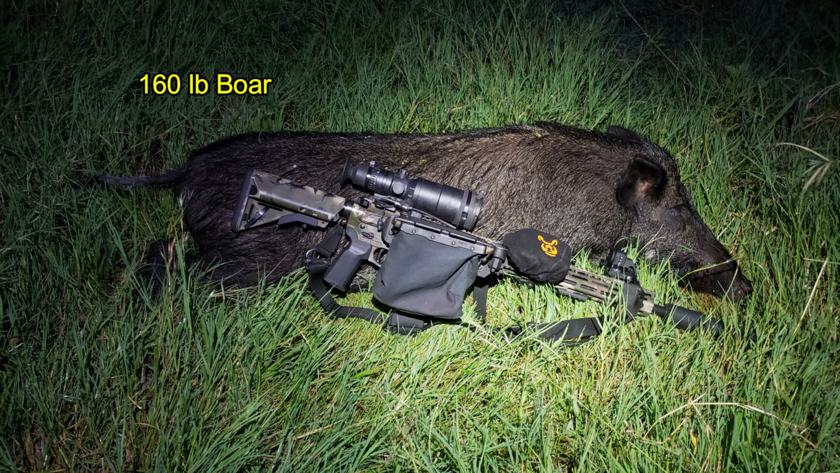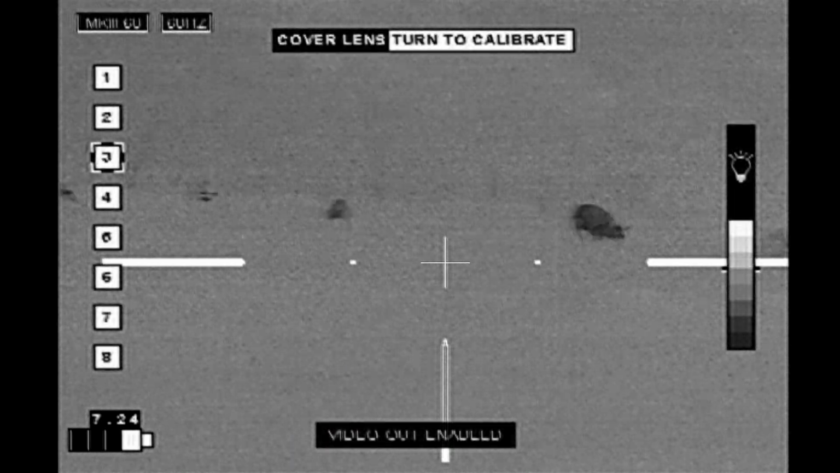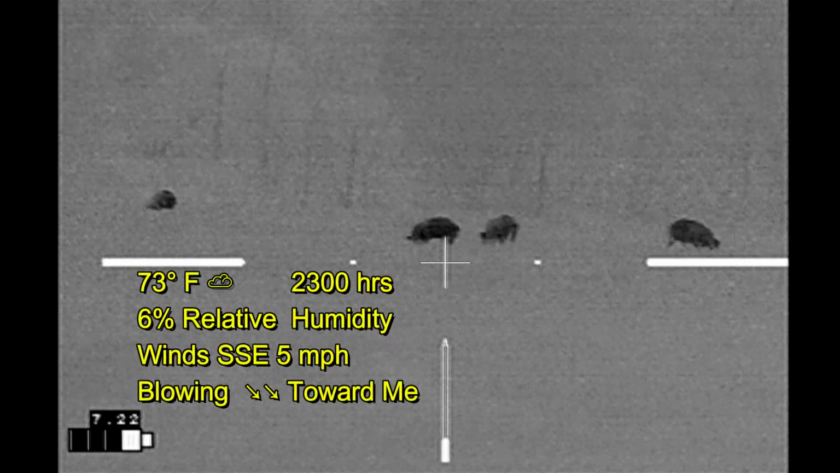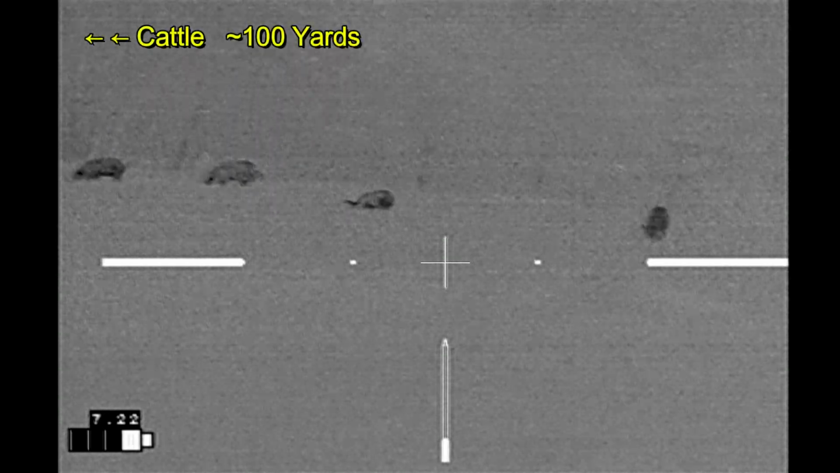The boar came in at 160 pounds. It's now a couple hours later, and I've moved to the property next door, and I've had hogs come out from the direction of the previous property. These may actually be the same hogs that I shot at earlier. At this point, I'm just taking stock of the population of hogs that I'm seeing, making sure that there are no cattle or calves mixed in with them.